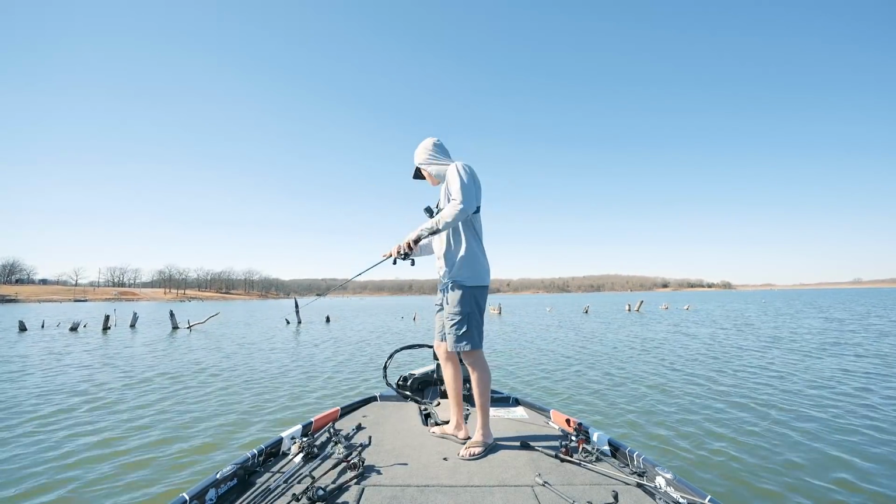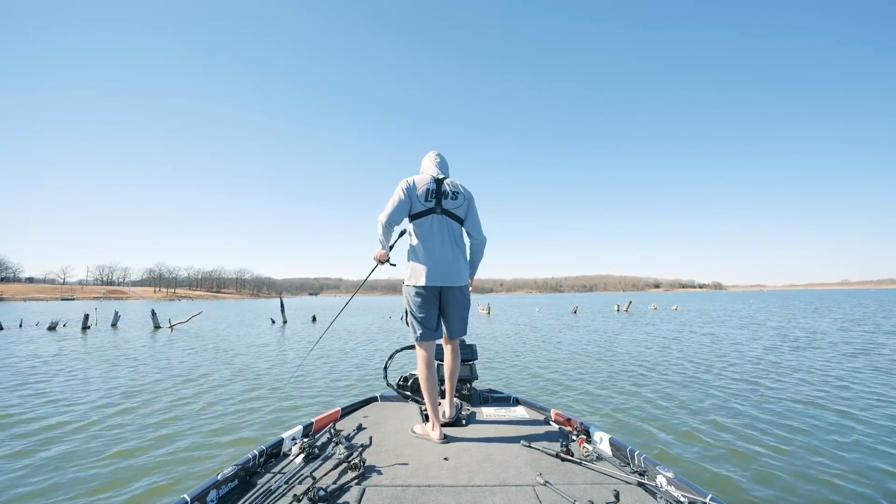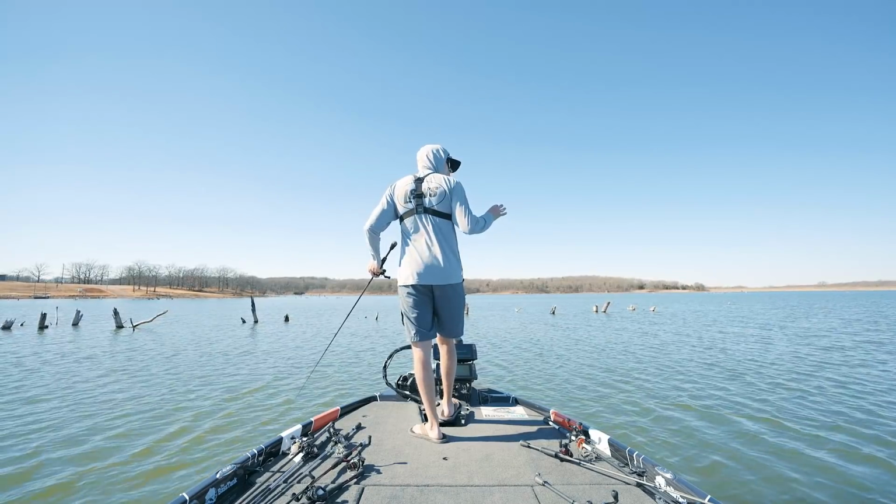I'm feeling better right now. That's 2 bites in about 10 minutes. 1 fish landed out of the 2. Okay, there's more fish in this area.